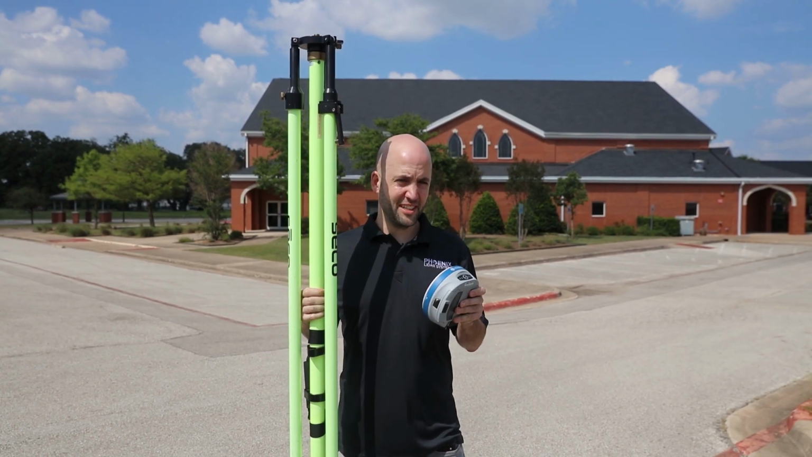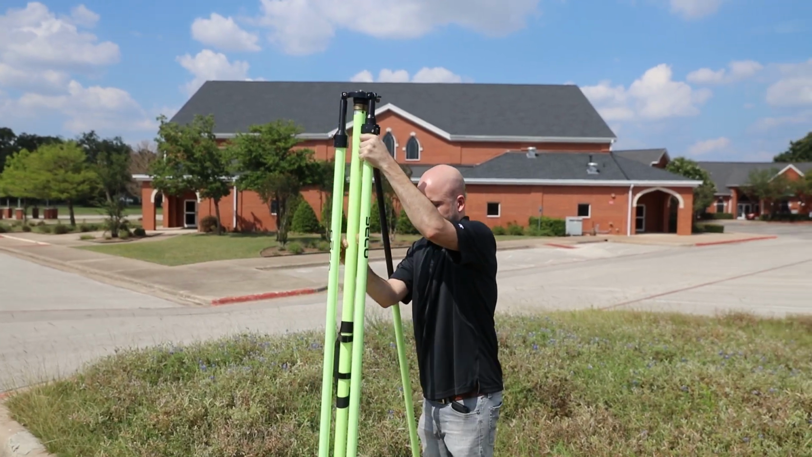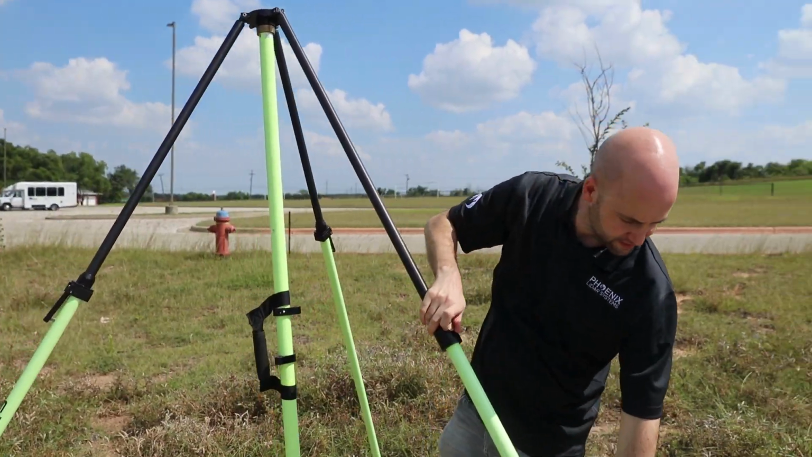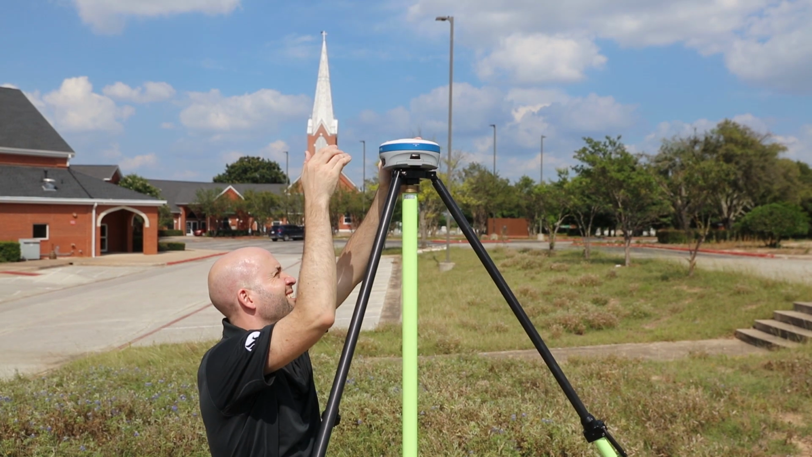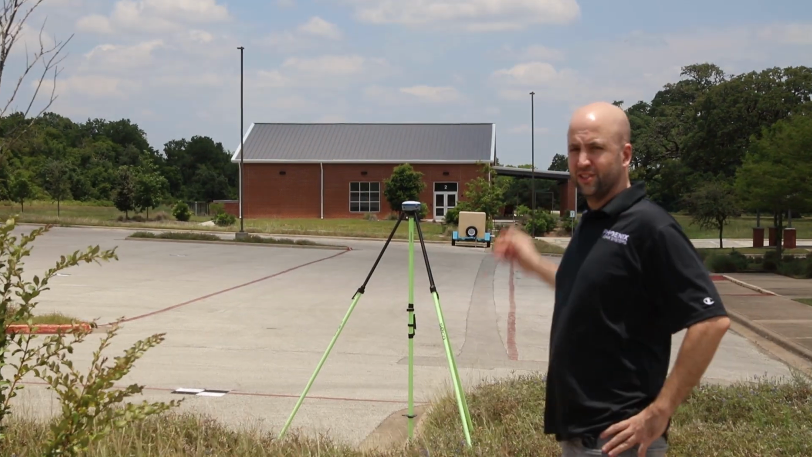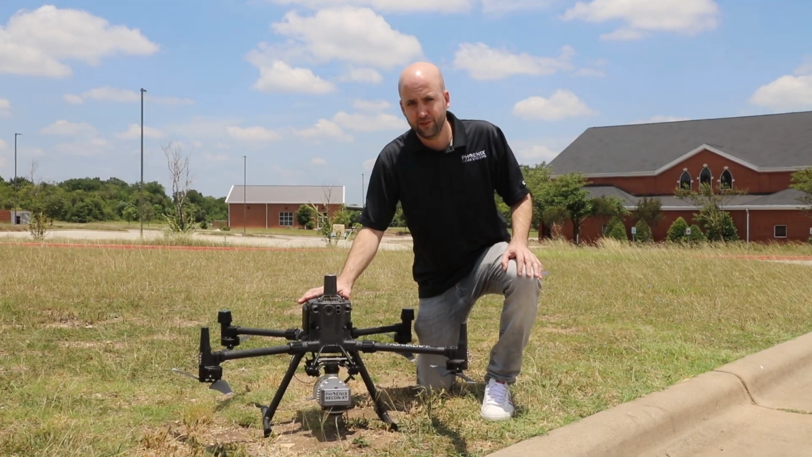Before we capture any other data, I'm going to set up my reference station. I'll explain more about this later. So, I've already set up our reference station, collecting some raw observations, and already mounted the RECON-XT to the M300. So now we can go and fly.